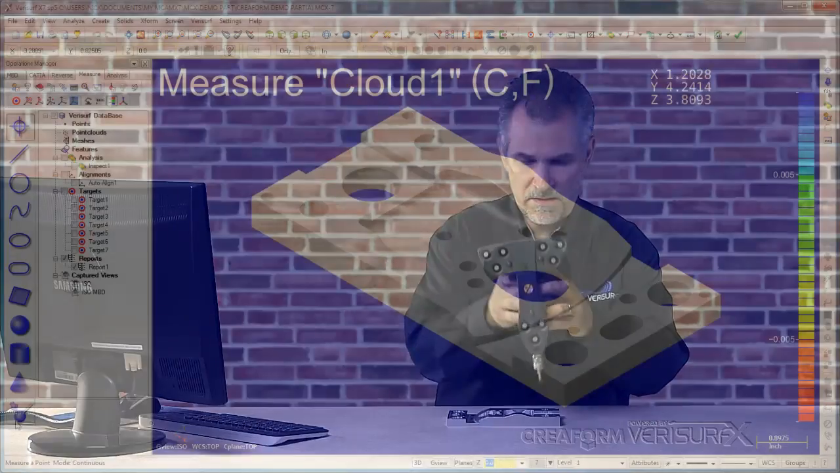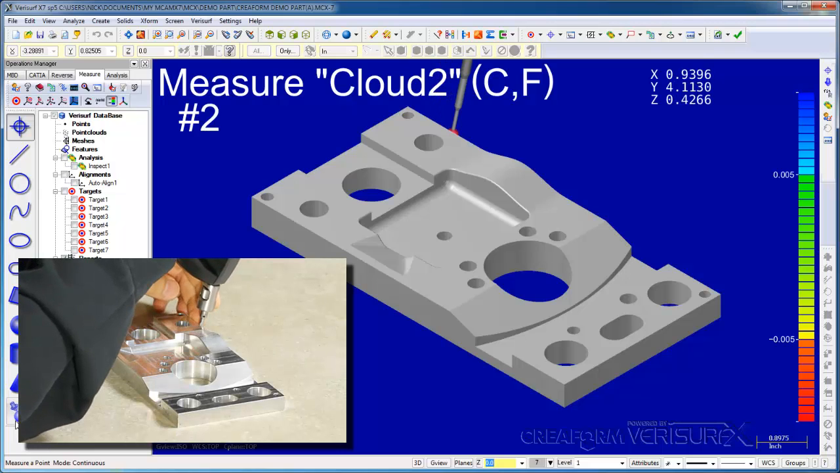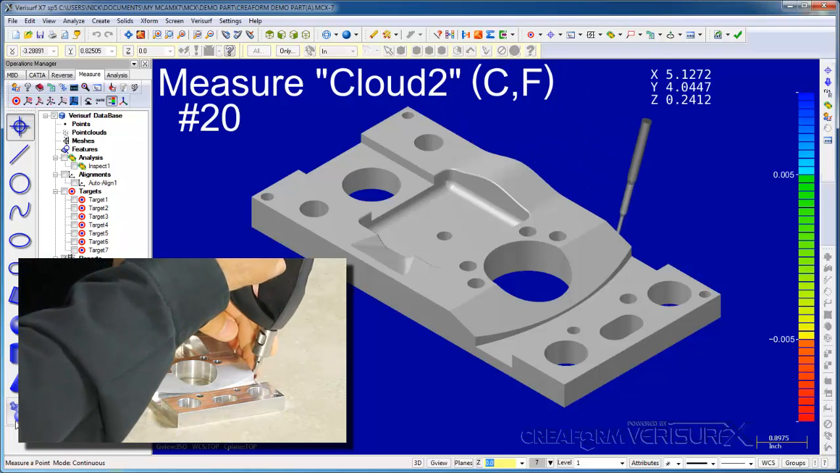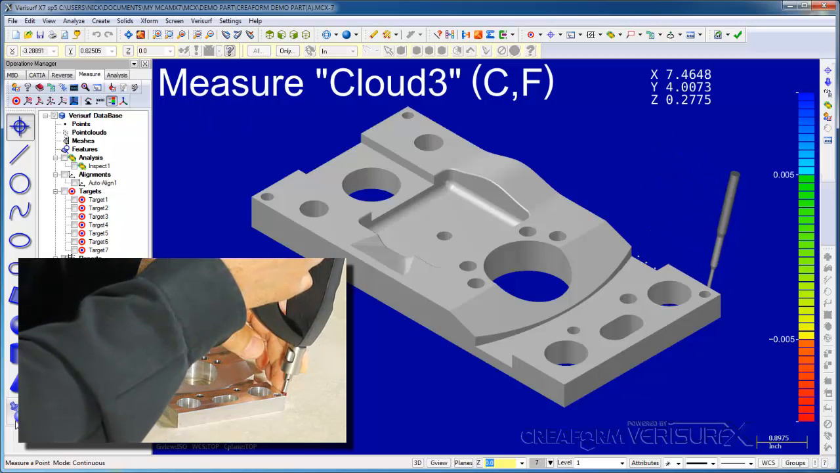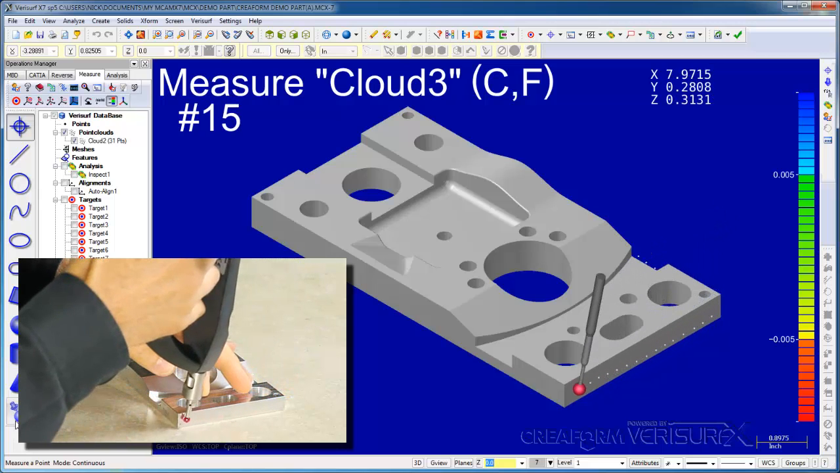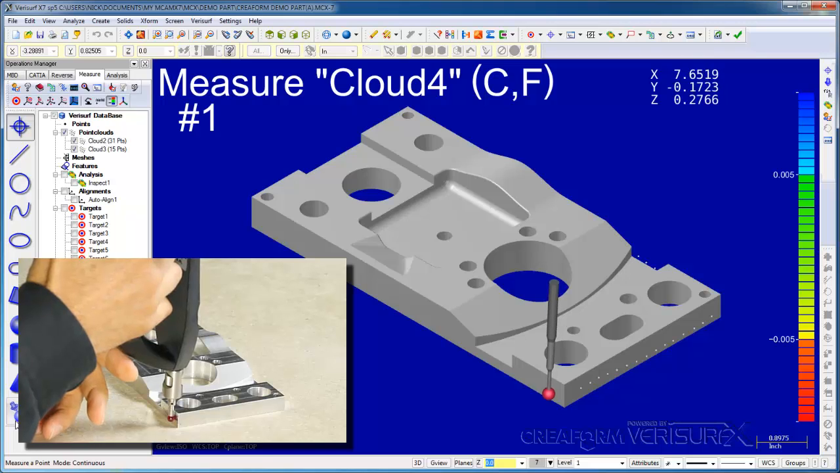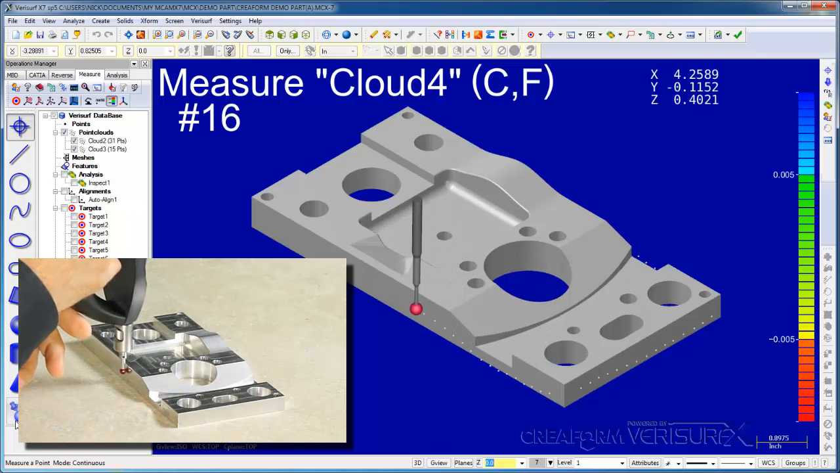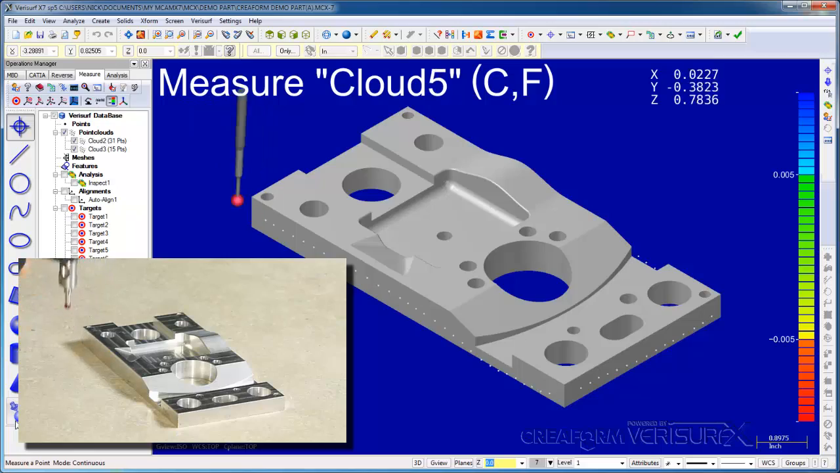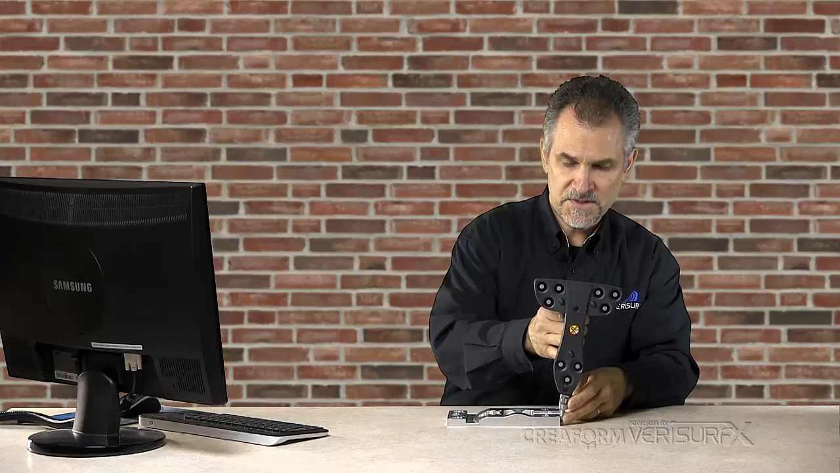I'll switch to point collection and scan the part. We're not getting real-time deviation analysis. We're just collecting raw probe center data.